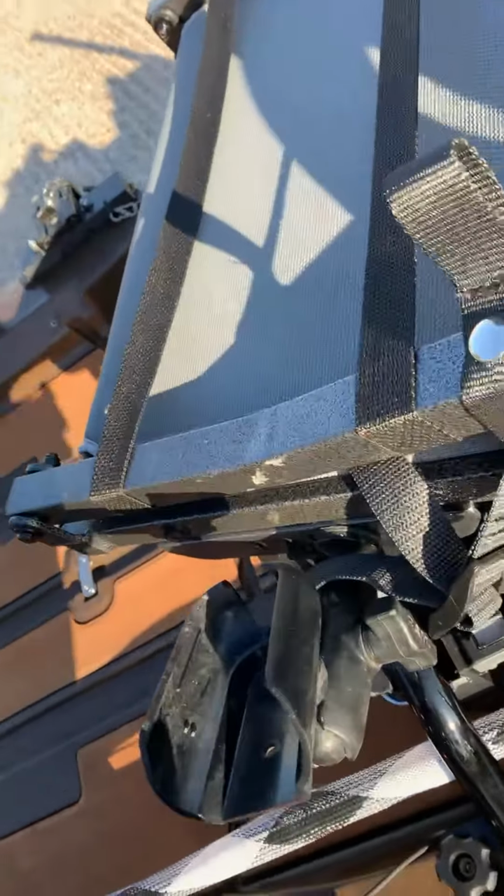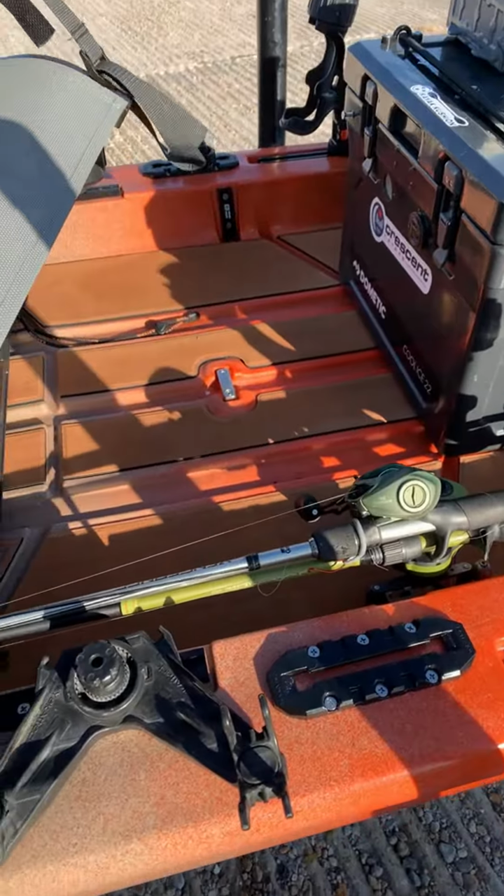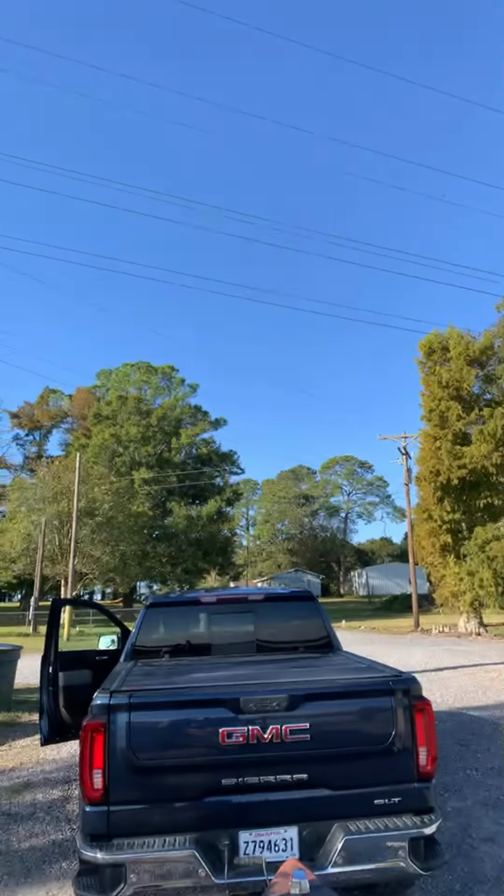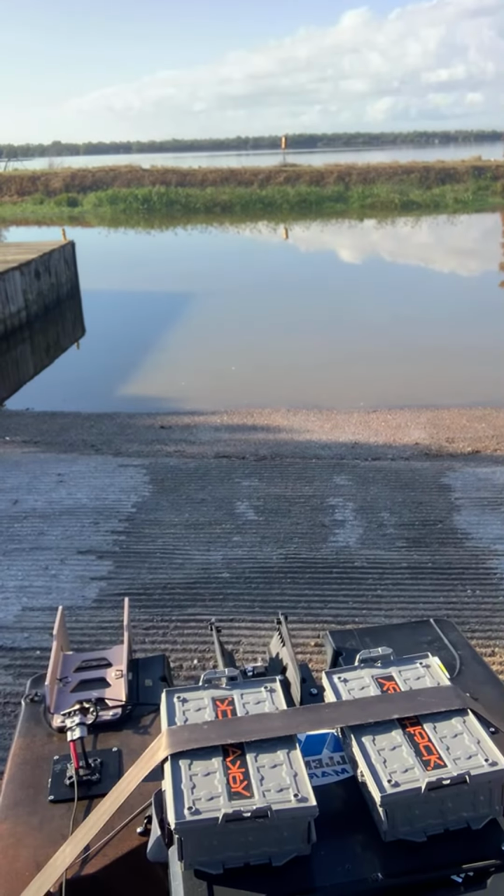Actually, clip this right here. Actually, I'll clip this on my seat. Let me clip it on my seat. Clipping on my seat should work for now. Oh, I got this all jacked up. That's okay. Let me flip this camera. All right, that should work. Let me get my motors.